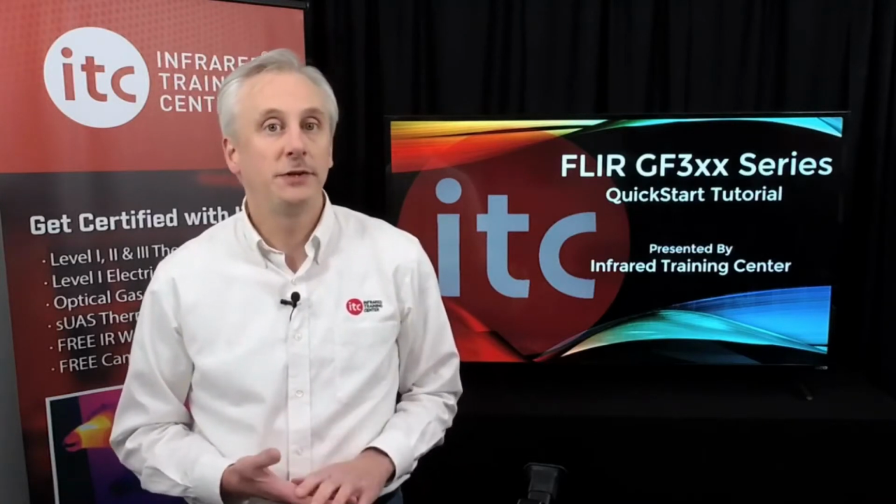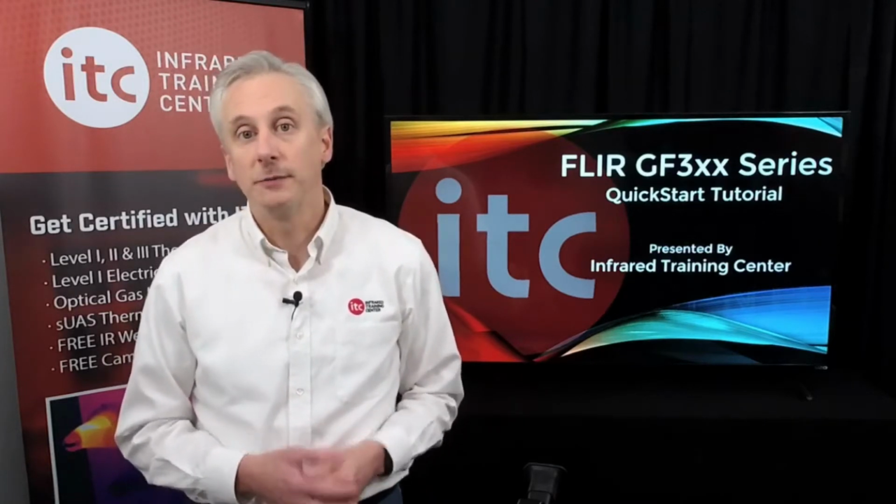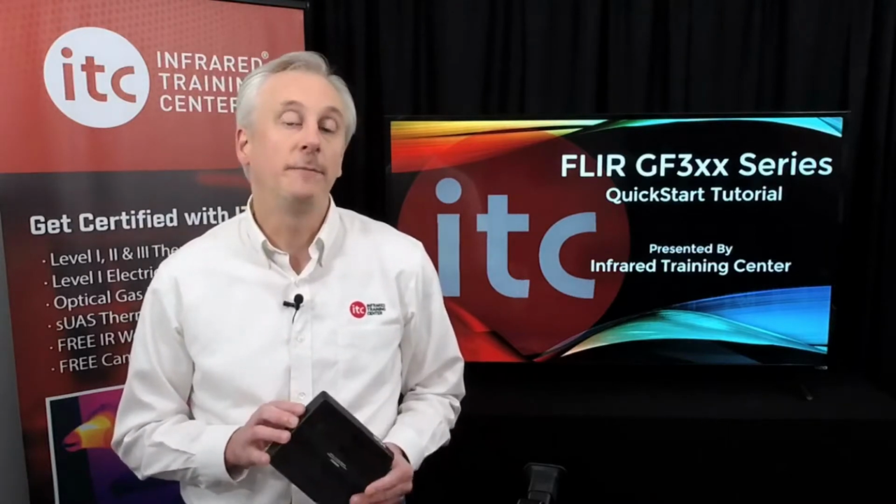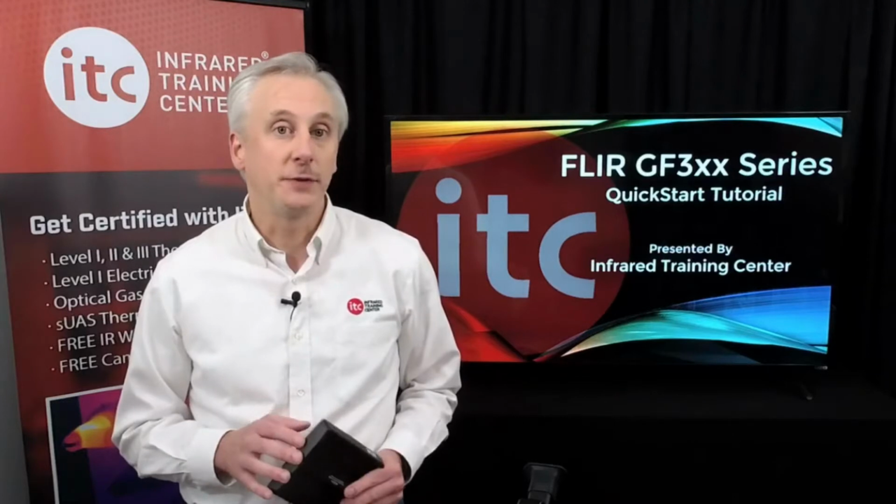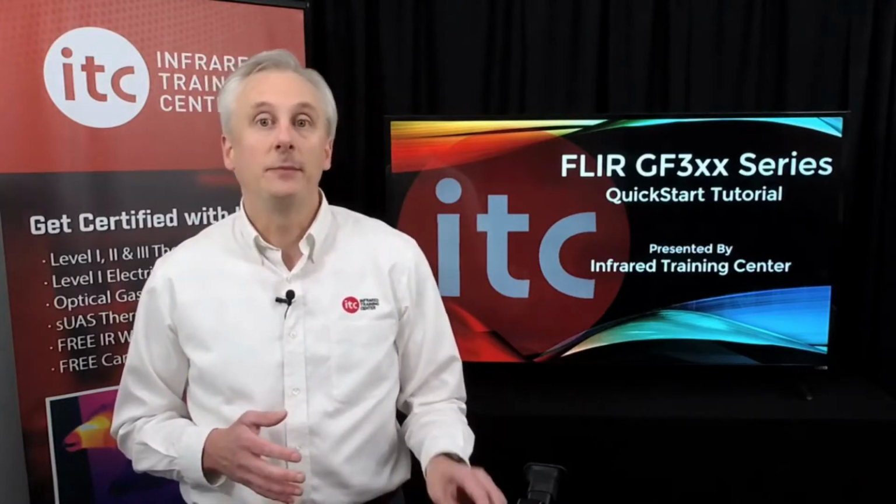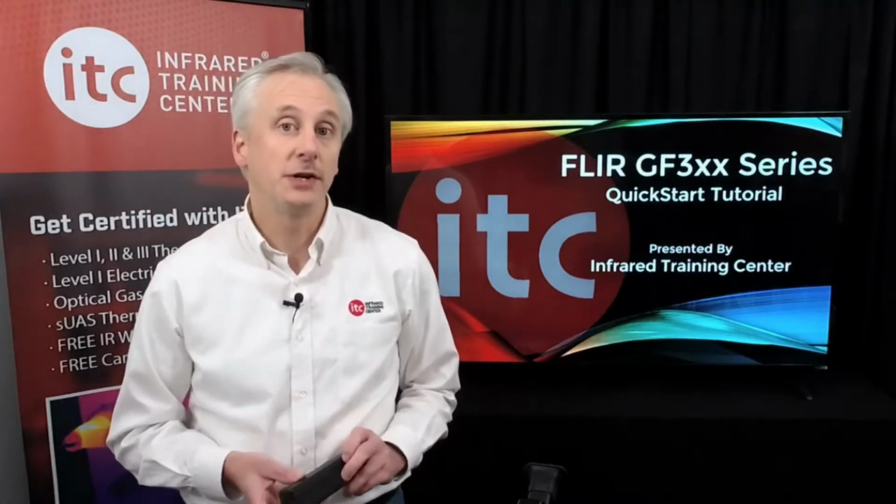Now, the first thing you'll want to do is charge your new batteries. We recommend charging them for about 3 hours before their first use. Here's a battery charger that comes with the camera, and you'll find the power supply for the charger in the accessories box. The lights on the battery will blink while they're charging and turn solid once fully charged and ready for use.